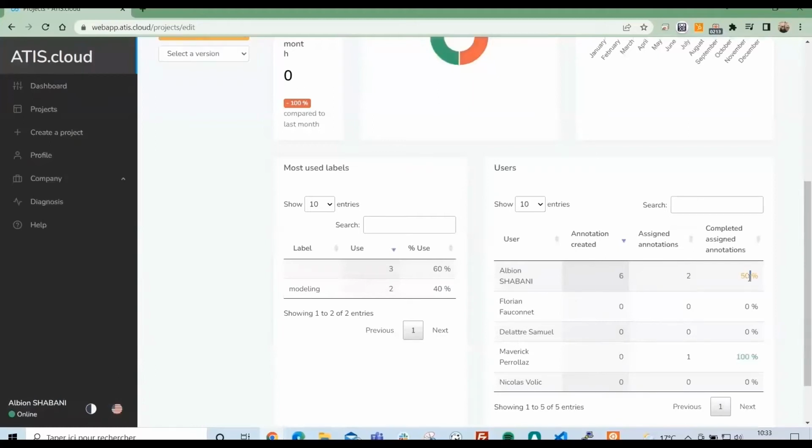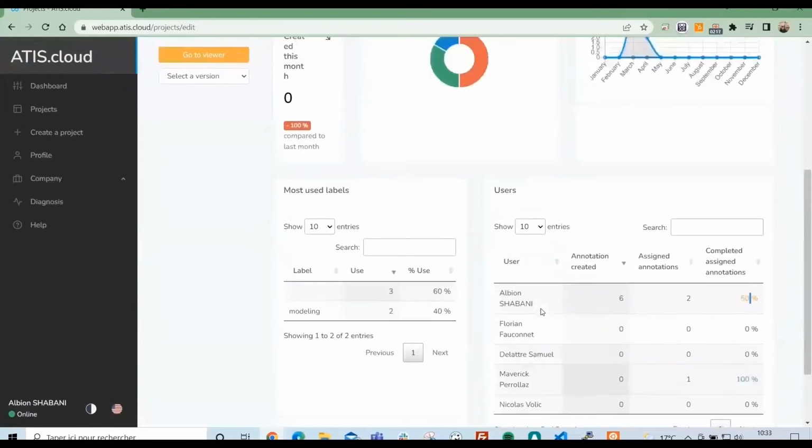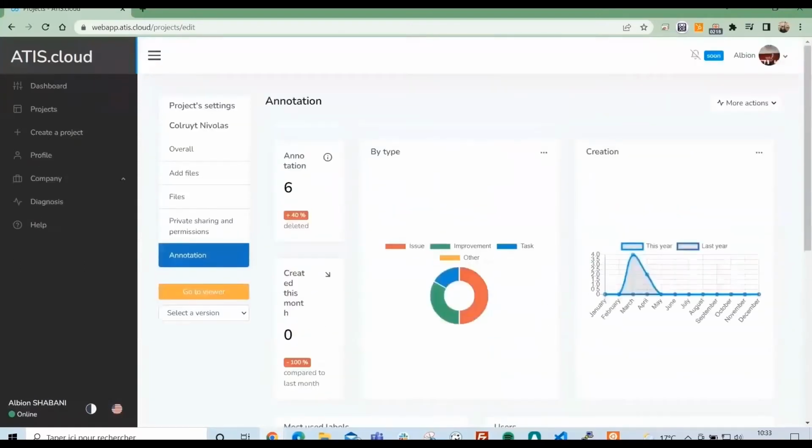Like that, at any time, you can know what's left to be done and what has been done on this project.